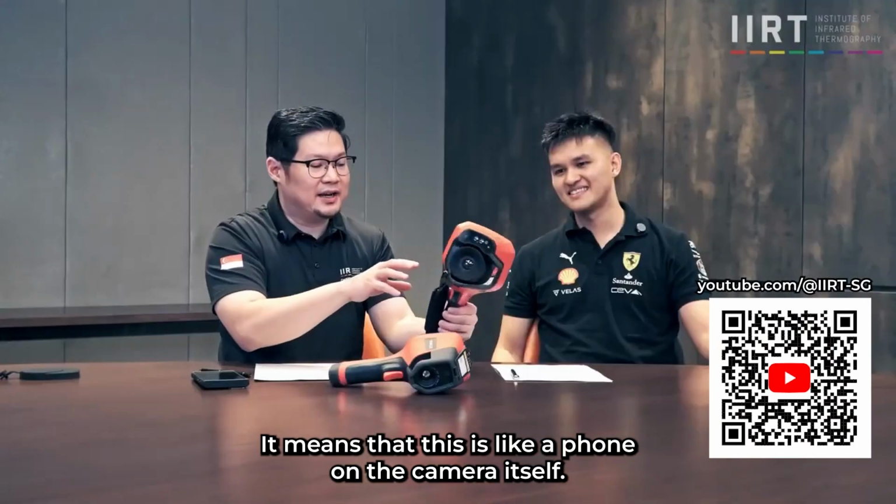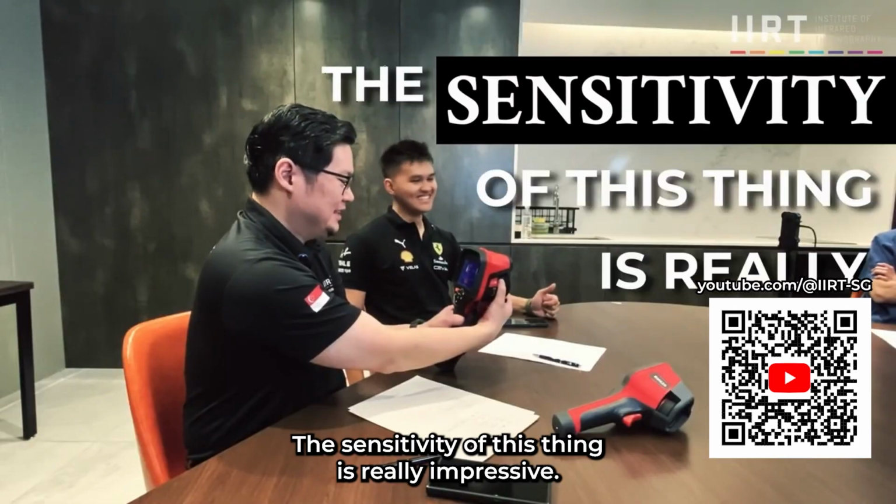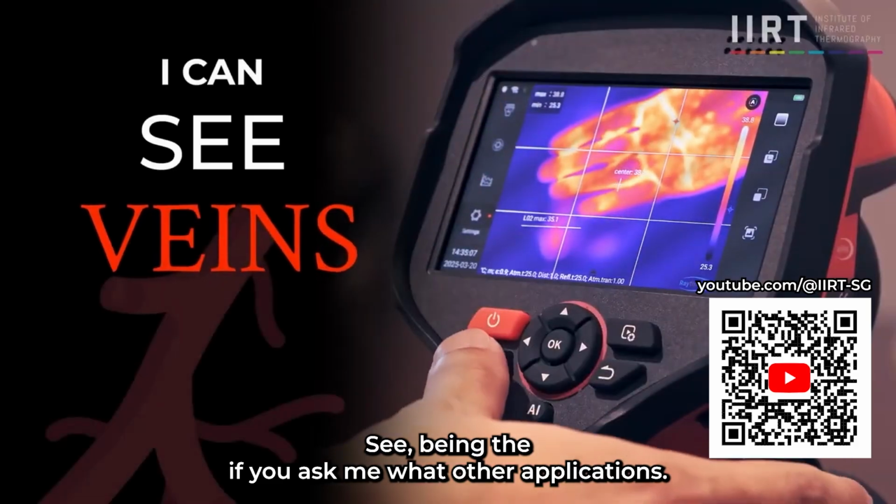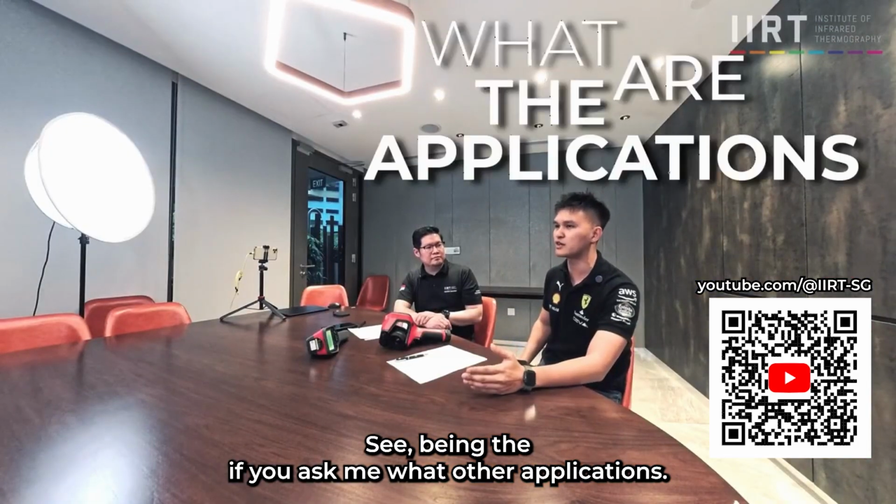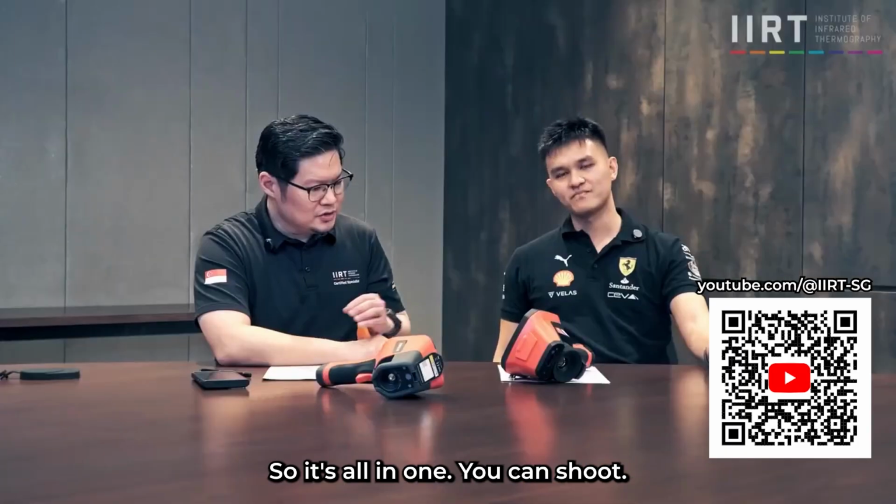This is like a phone on the camera itself. The sensitivity of this thing is really impressive. It's so sensitive, you can see veins. If you ask me what the applications are, they will be massive. If I'm going to say everything, I'm going to have to sign an NDA. So it's all in one.